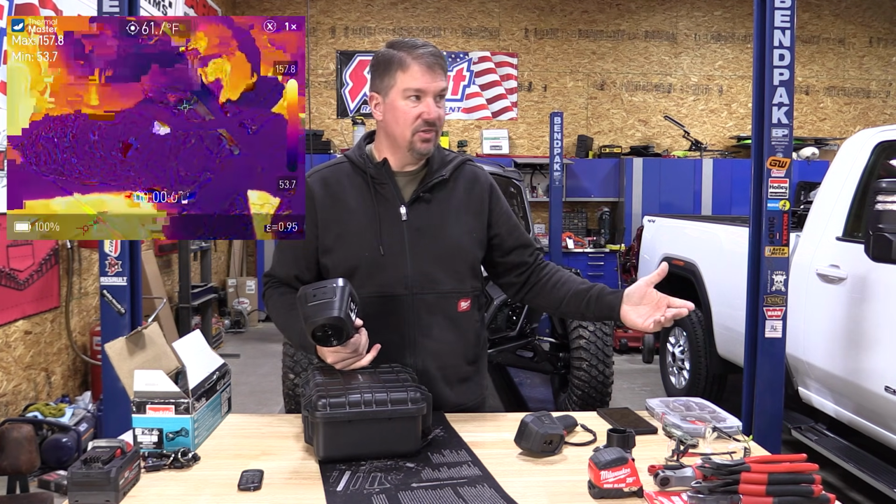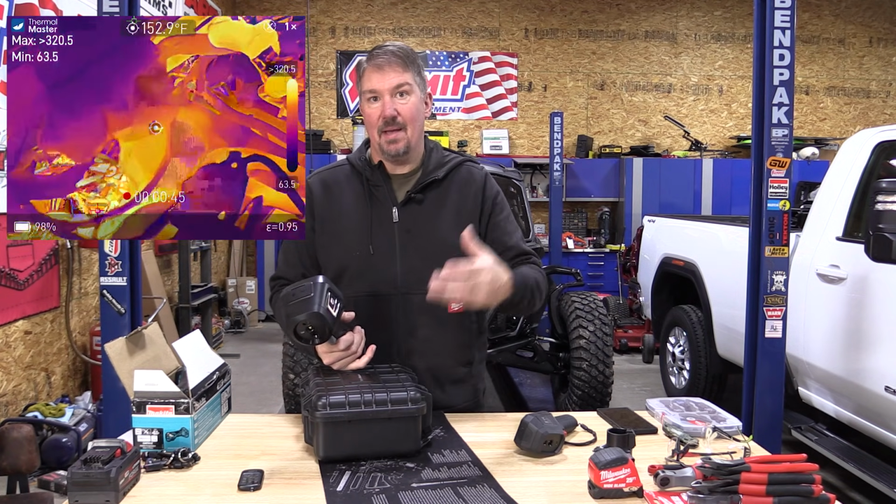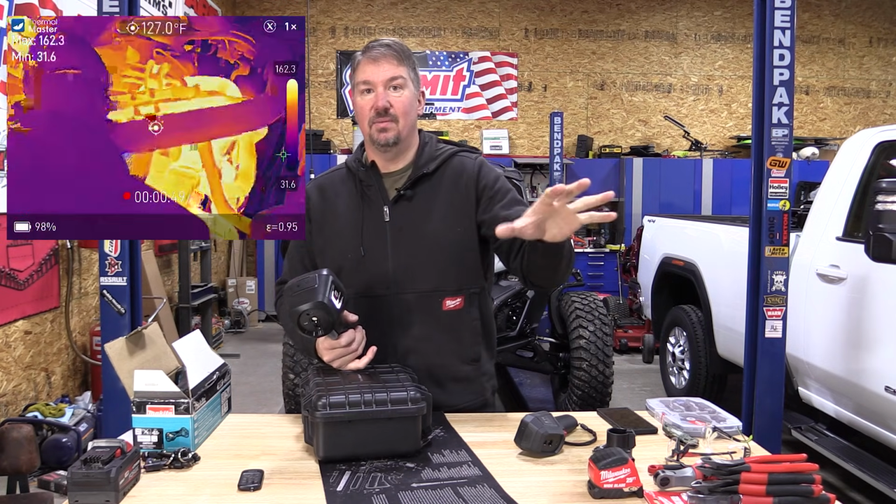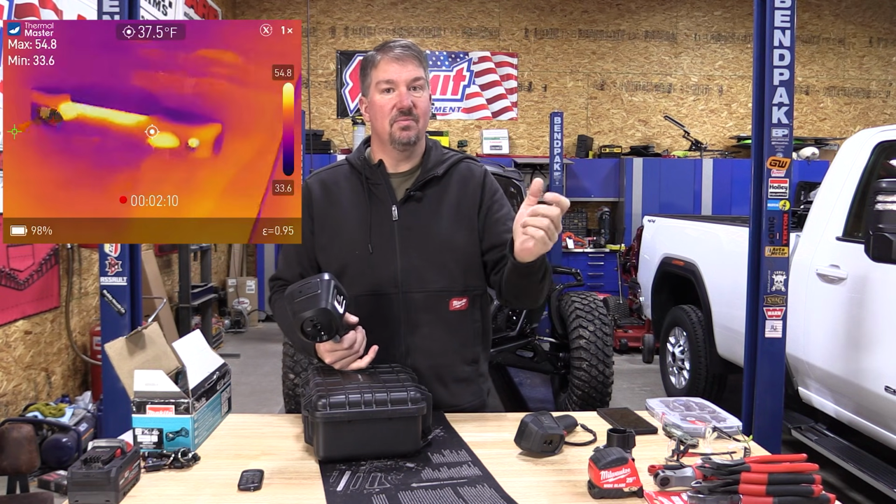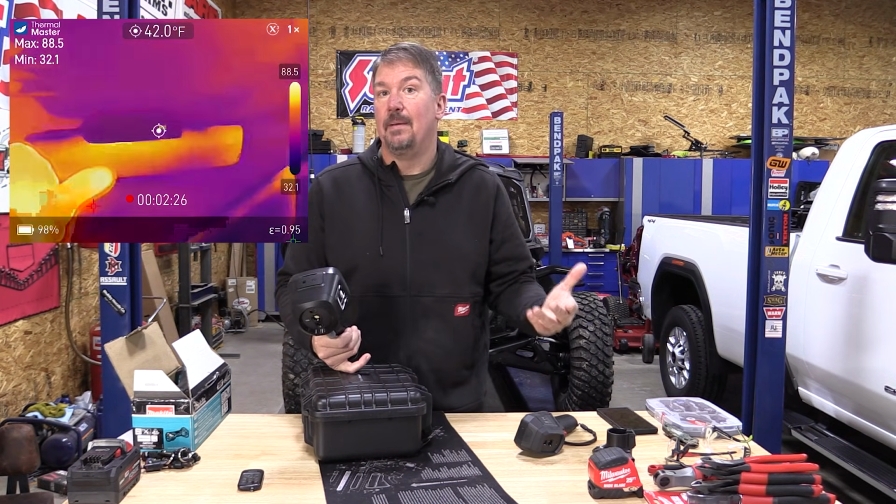You can look at engines, look at engine bays, see what's getting hot, see what different things are happening, and even pick up, like if you touch something here, I'll touch the door handle on the car and you can see where my hand was. And if I even move over and just touch with my finger on the other one, you can see my fingers there. So these are quite sensitive.